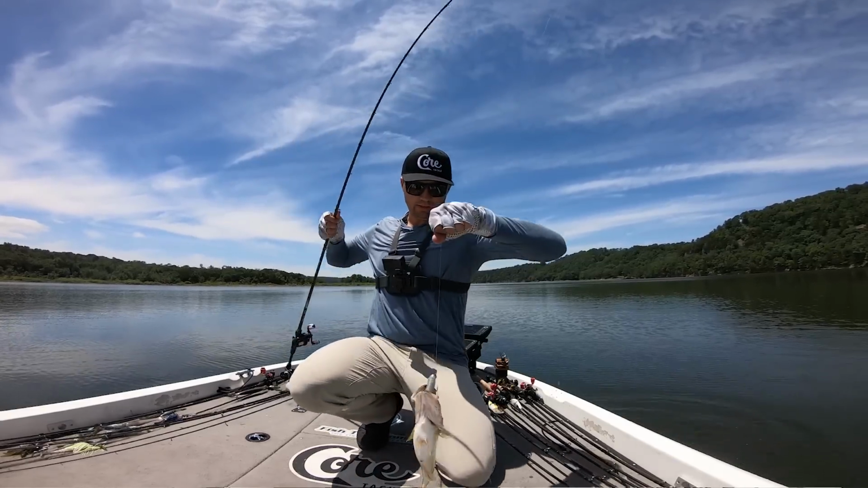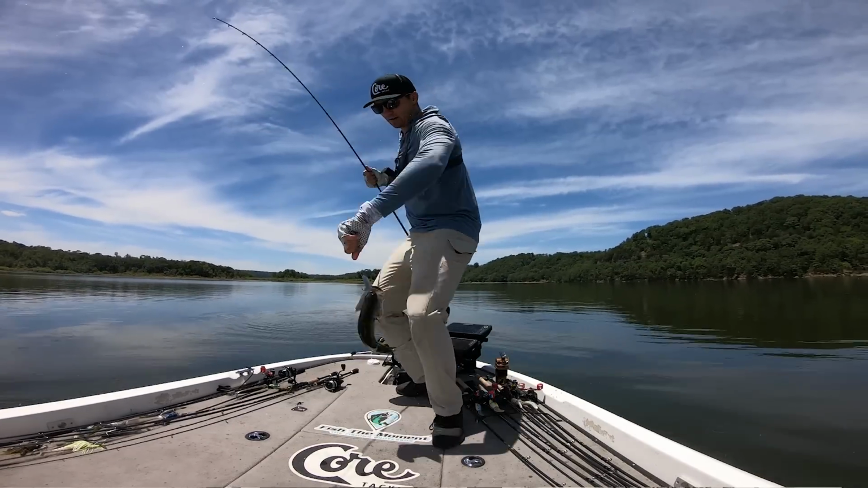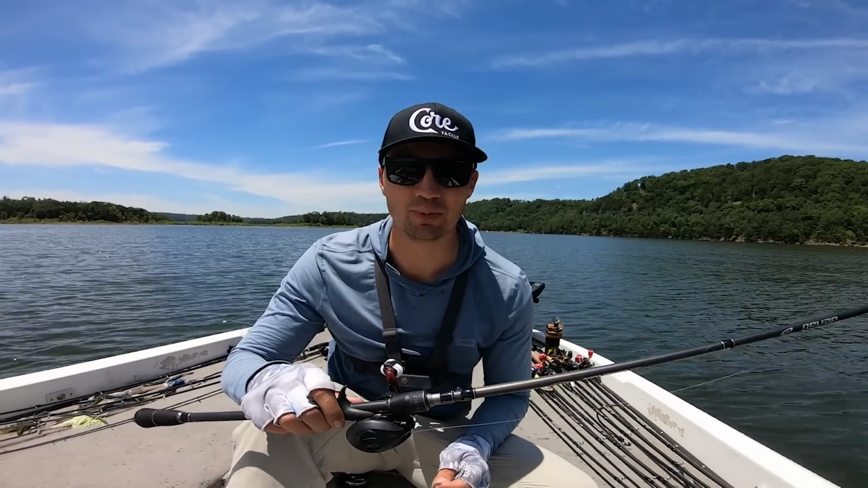I just got done catching about 20 fish off an offshore ledge behind me. Absolutely smashed them. Now I'm going to show you how I found this spot using mapping and my electronics, and how I put them in the boat with a unique technique you definitely need to try on your home lake. Let's get into it.